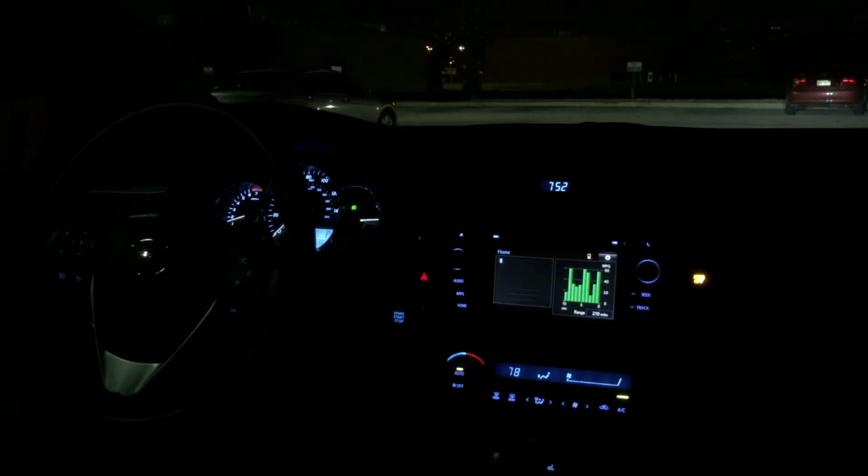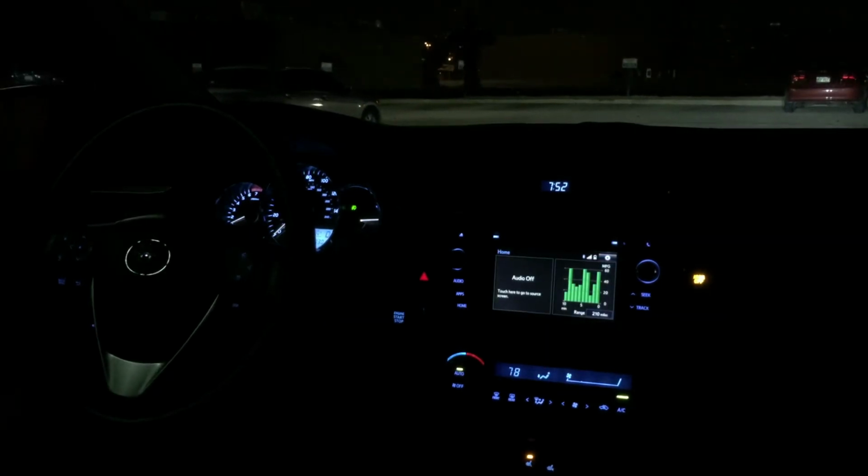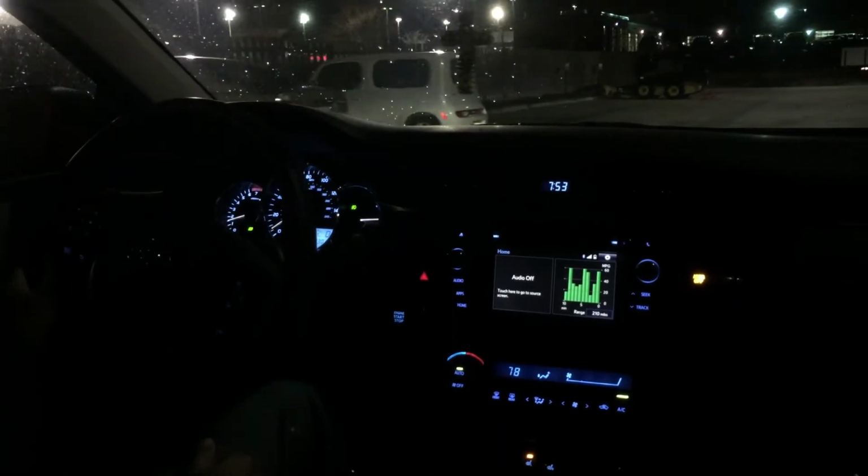I thought I would do another nighttime drive of my 2015 Corolla LE Premium. If you remember in my last video, I said when we bought the Corolla, it was originally intended for my dad, and I had the 2012 Camry that we also have. Well, after one semester at school, we switched back. Now he drives the Camry, and I took the Corolla back to school.